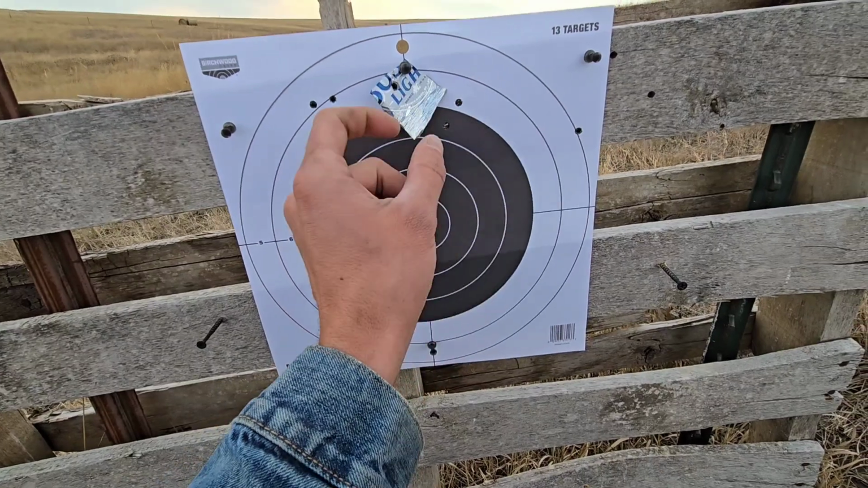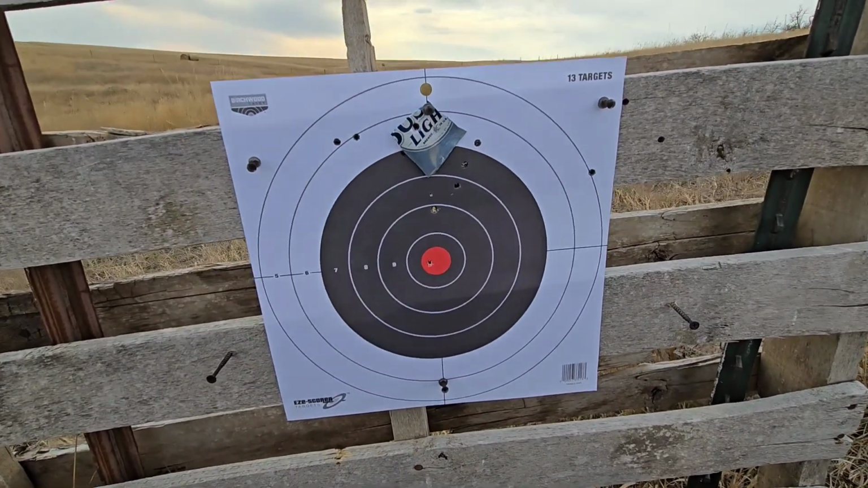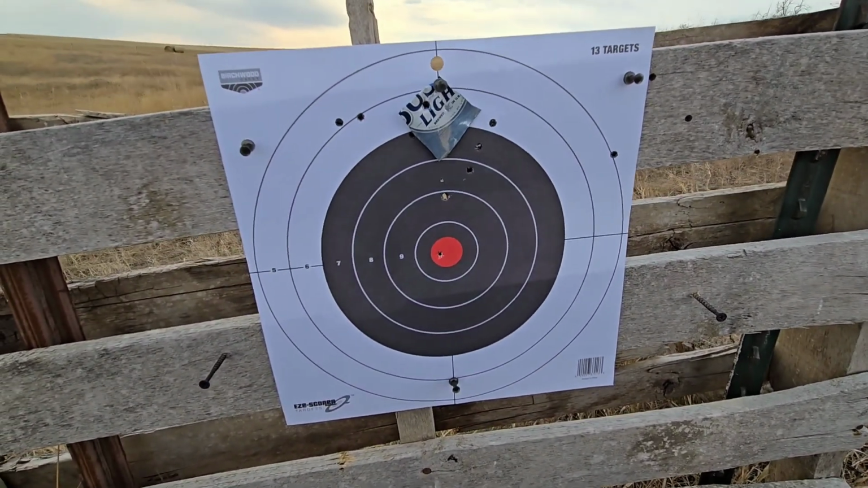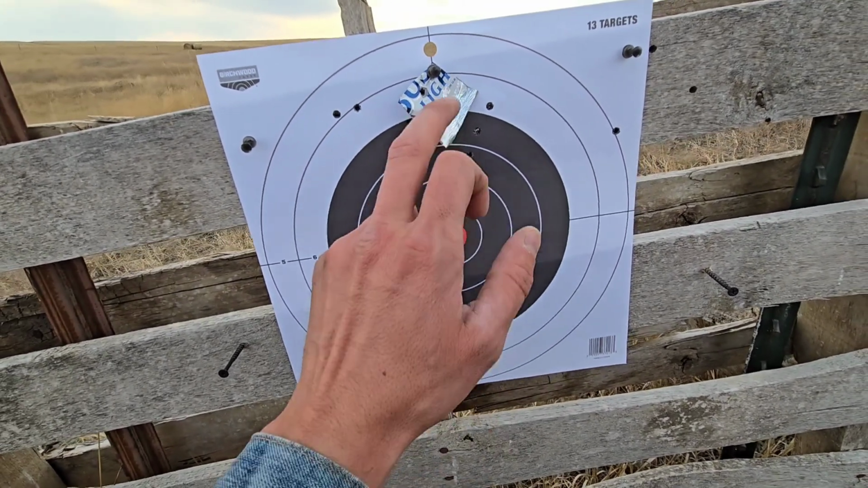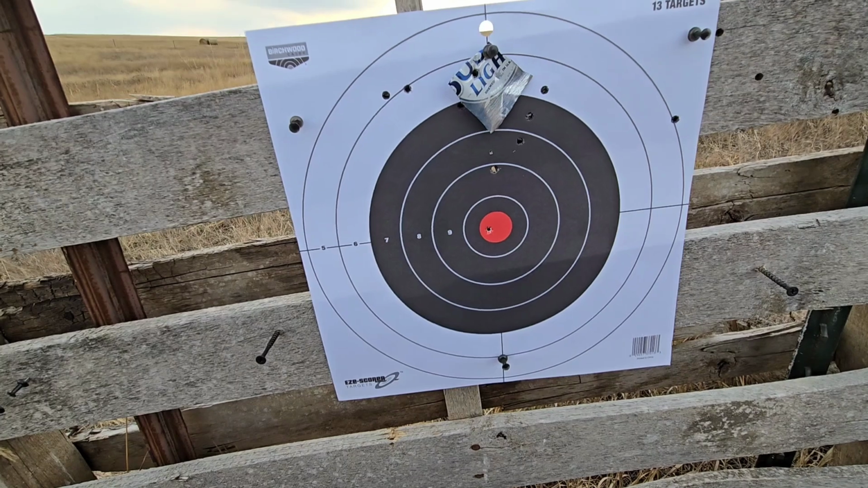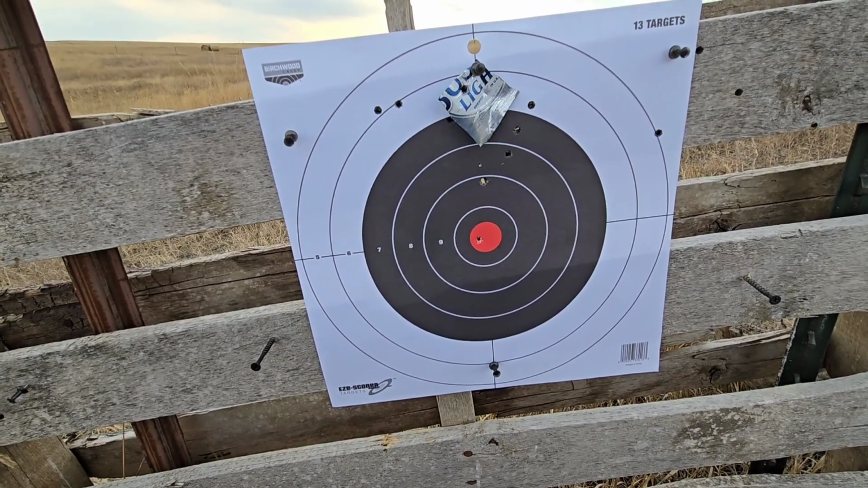So 3 shots within 2 inches at 100 yards with a 1022 on a thermal. And I'm not taking my time. I'm just shooting it. And as you can see, my target moves just a little bit. I'm not too worried about it. It'll shoot plenty good for shooting a coon.